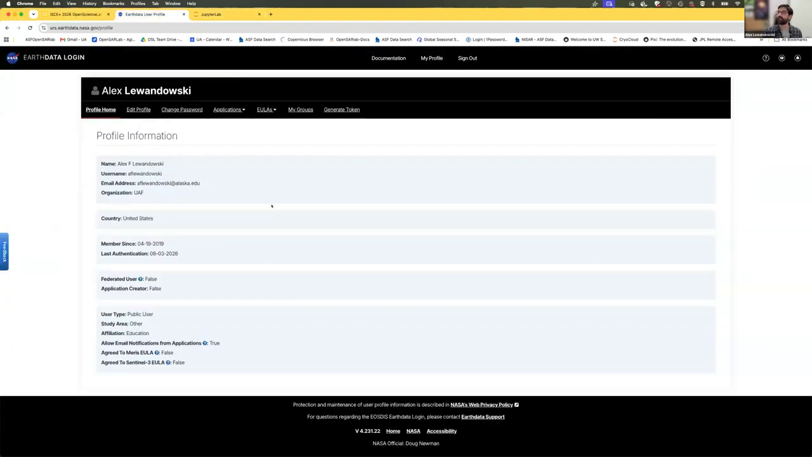So after you've signed up for an account and you're on your profile page, you'll see that there are a number of menu options up at the top here, including this EULA, so that's end user license agreement. And if you haven't already done so, you'll need to click on the Accept New EULAs link.